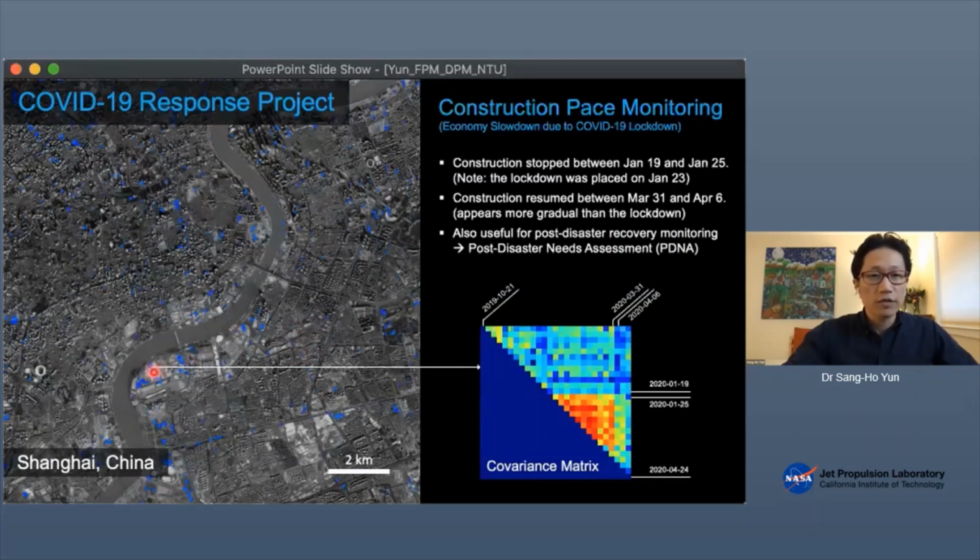So the lack of activity, lack of disturbance, is showing up as blue pixels. We call that the slowdown proxy map. It's not just that map, but we also retrieve the temporal evolution information of each pixel.